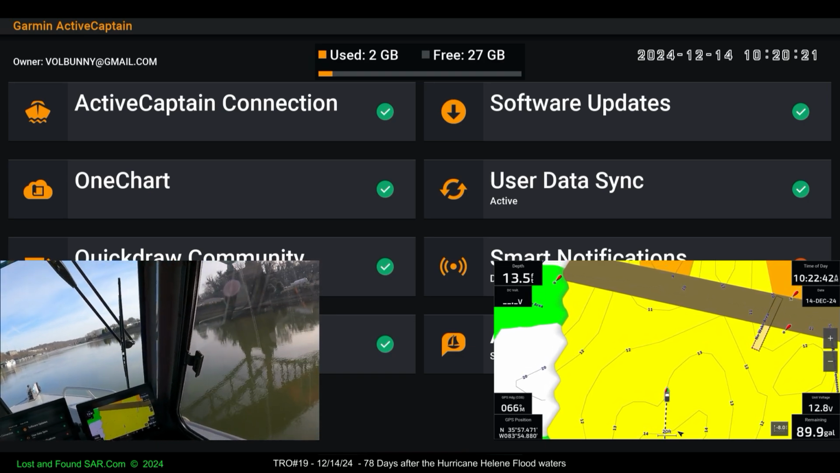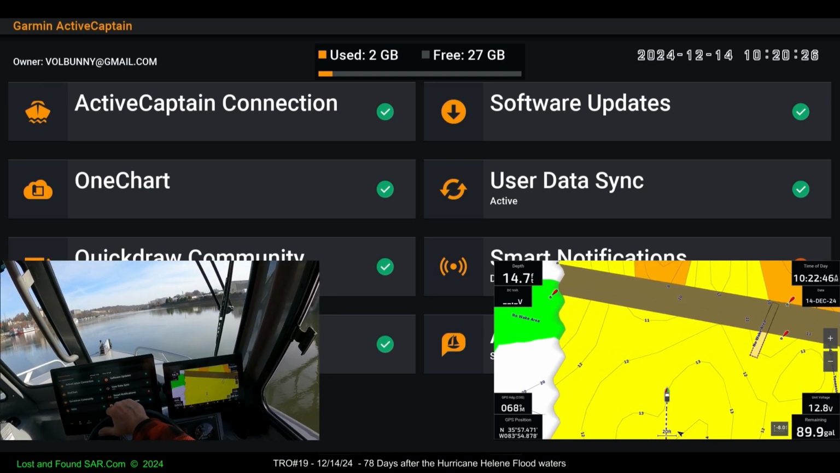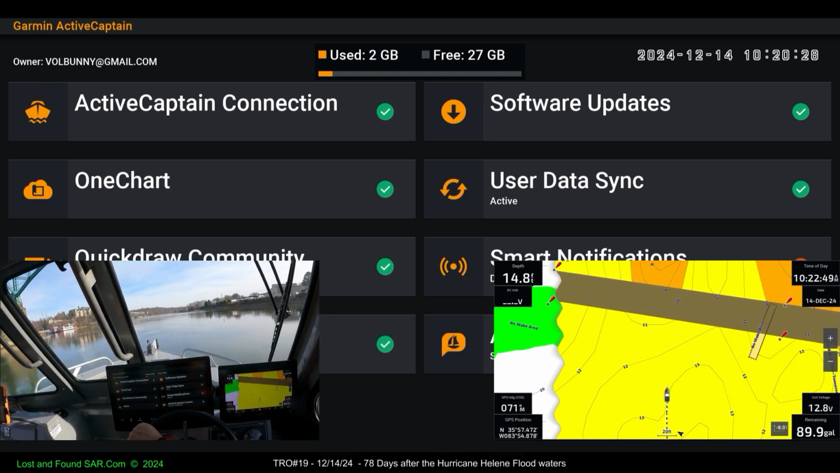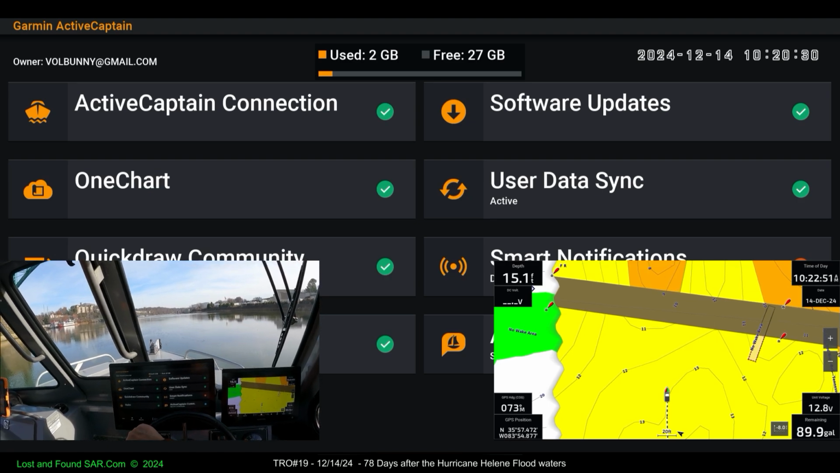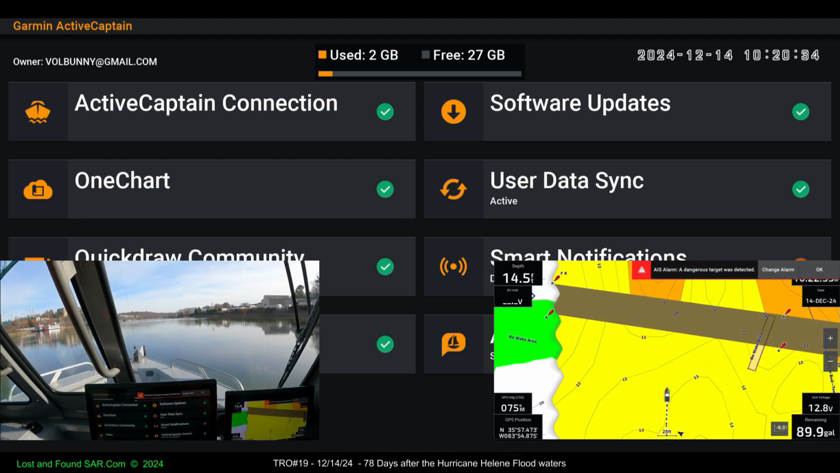Log over there near the bridge. We're not going to hit that though, right? No, but when the water's up, it's going to be there and you won't see it. While this is transmitting, I'm going to shed this. You're going to drive. Okay.